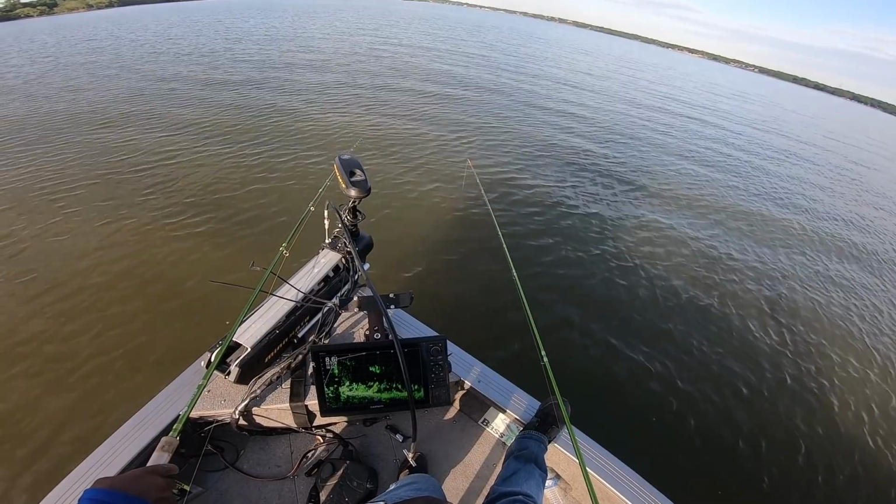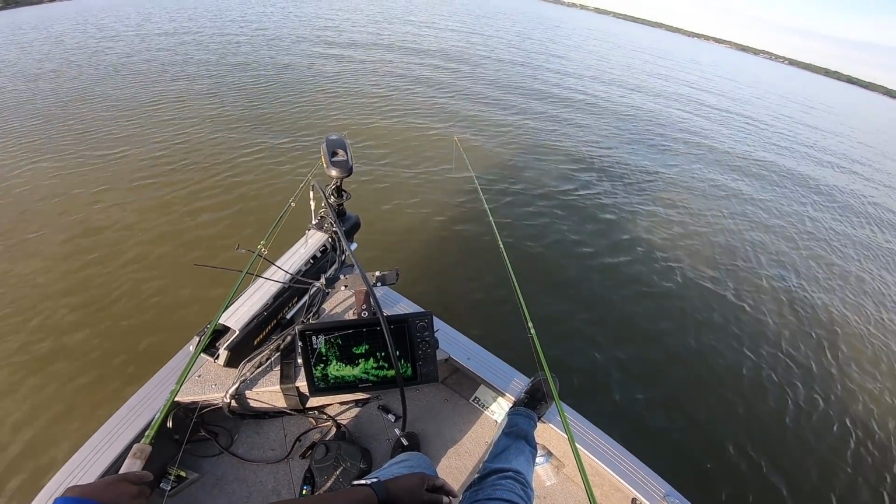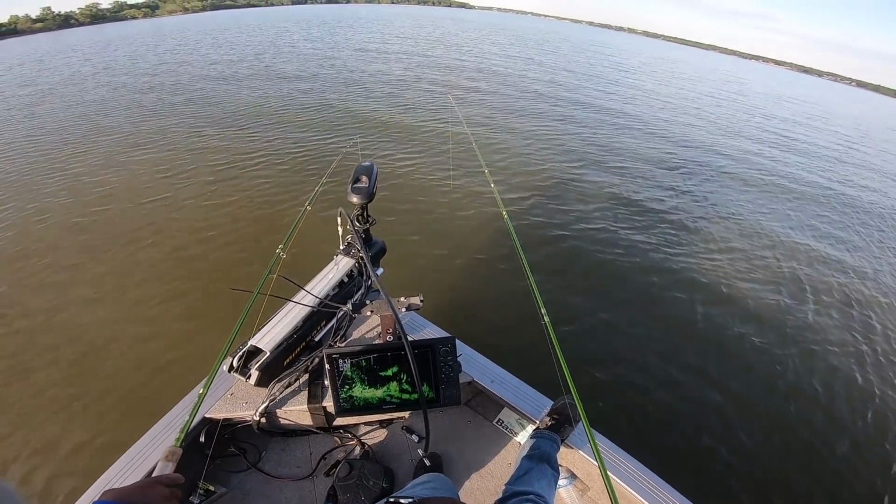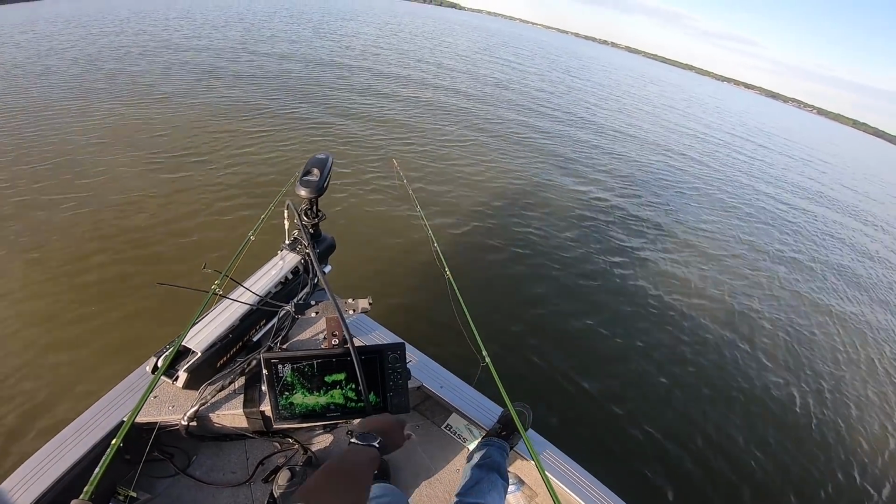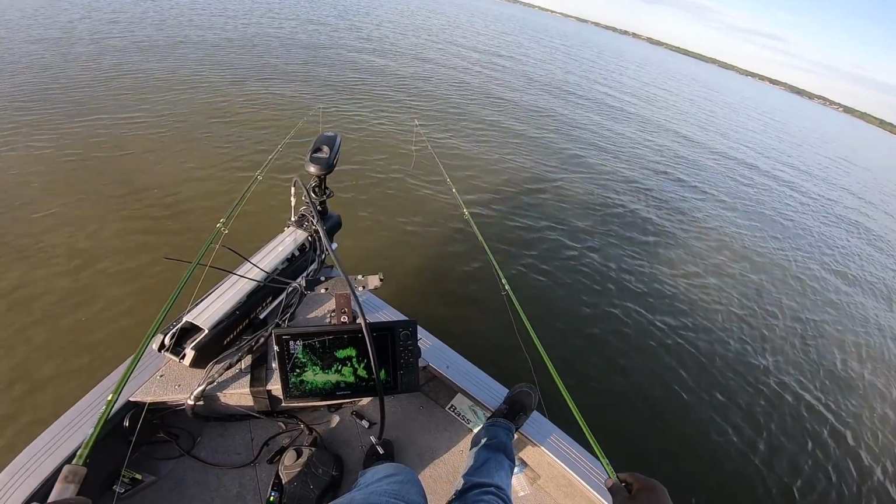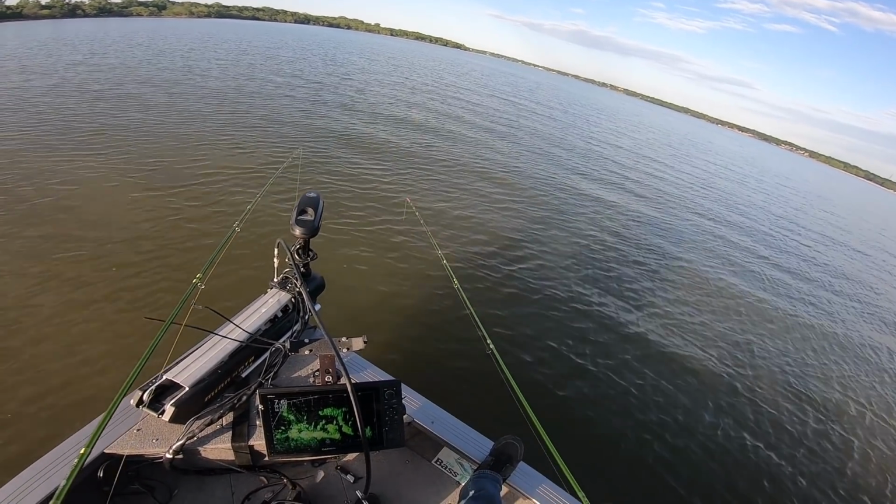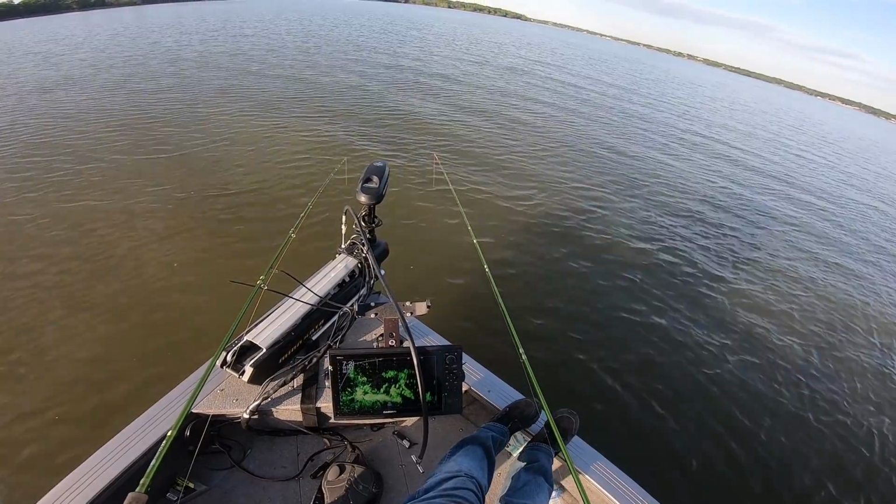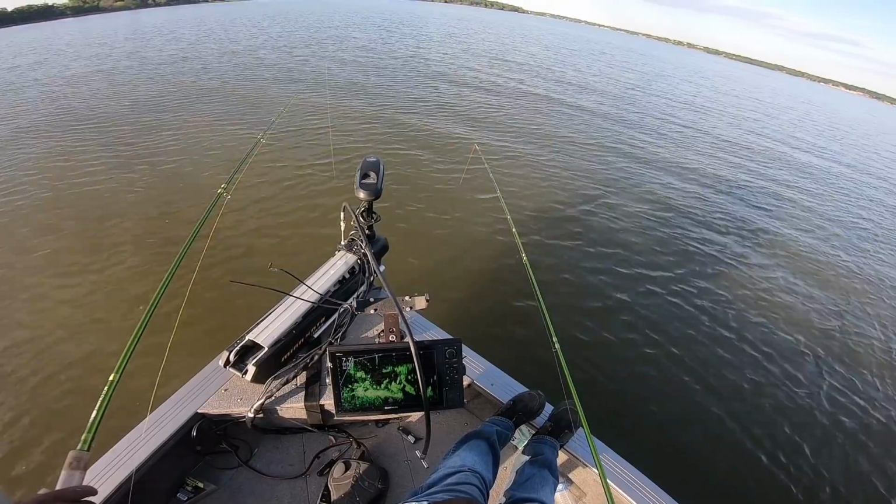Live scope doesn't have to become your everything. I think being solely dependent on one piece of electronics can sometimes really mess you up. Especially now during the spawn, man, we're using what we know. Dropping this thing to the bottom, getting in contact with the bottom, or at least in contact with structure, pulling it up just a little bit and just hanging on tight. And guys, these spawning fish will find you. Believe me, if you're in the right place, they will find you.